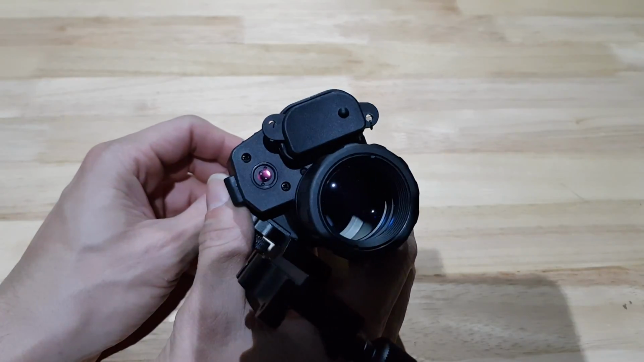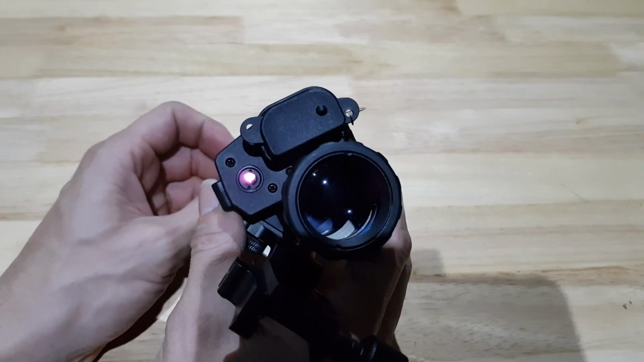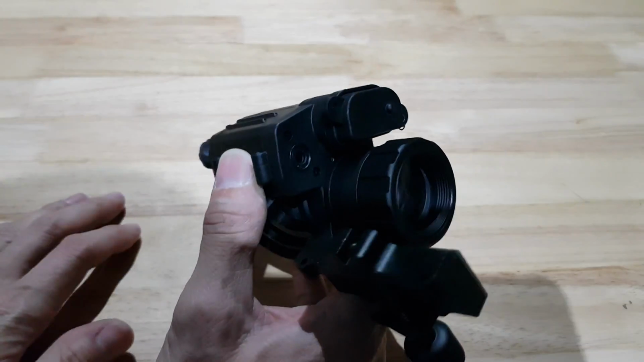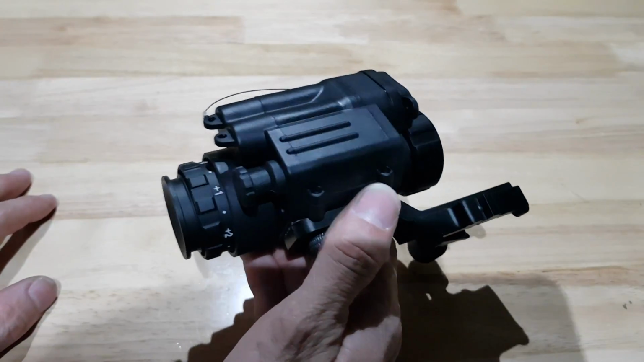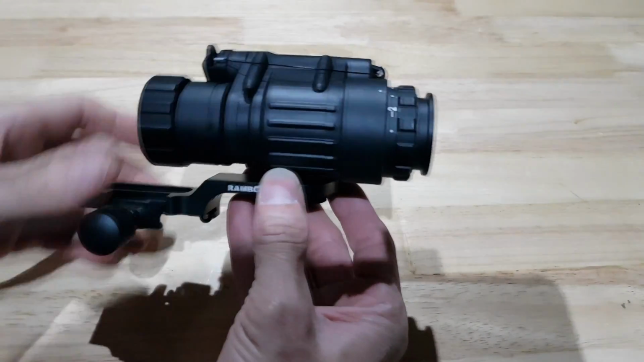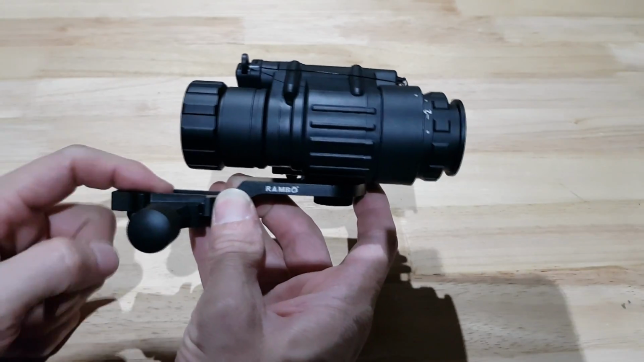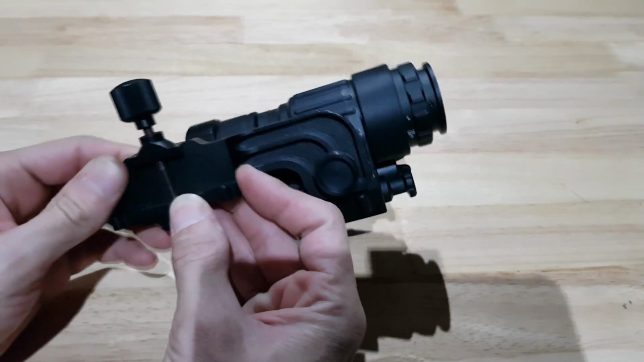So yeah, what that does is basically like a torch that you can't see, but the camera can. And it works pretty well. It functions in the way it is designed to function. This is the rail mount.